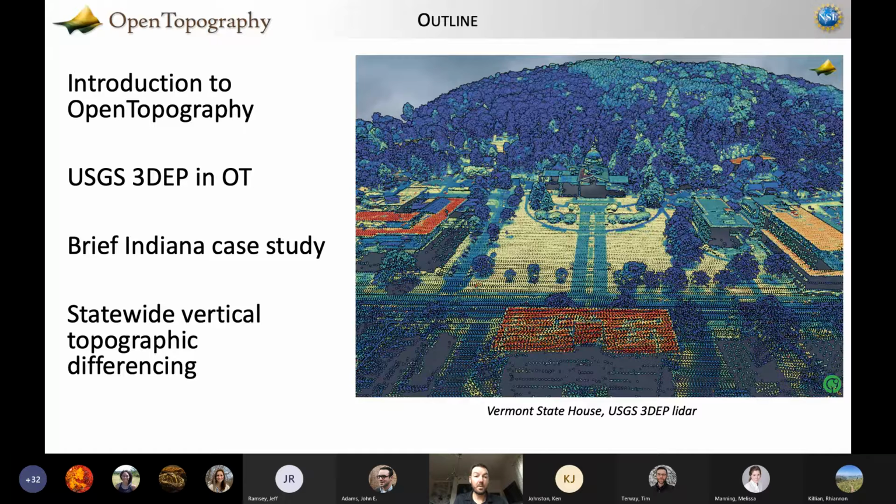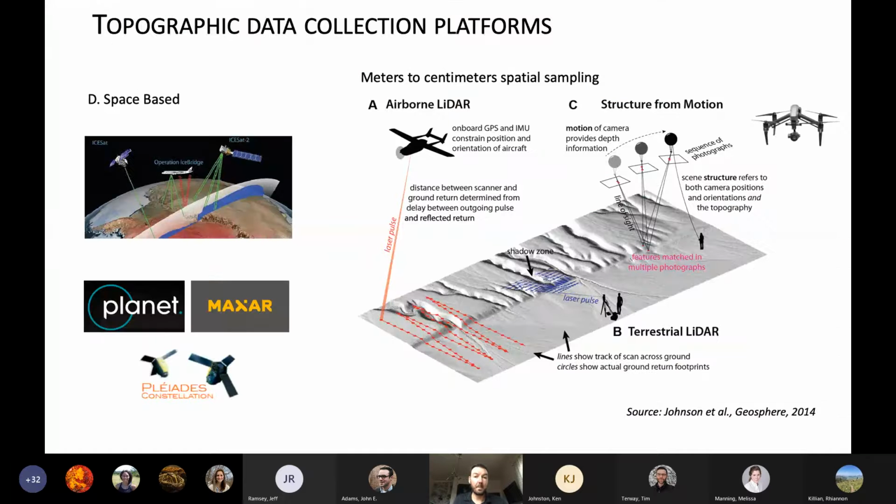So just to put everybody on the same page, we can produce topography from lots of different platforms or sensors, right? And this is everything from centimeter to meter or tens of meters of spatial sampling. And then there's a repeat component here, where certain data sets are very easy to collect and repeat.